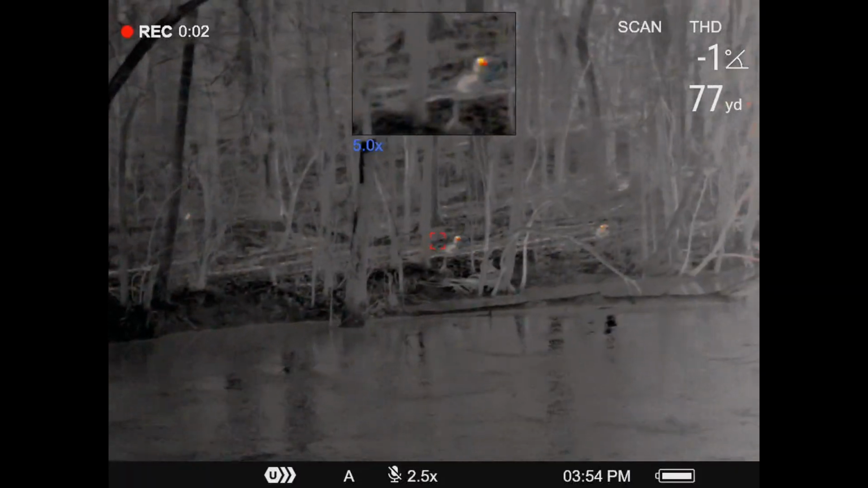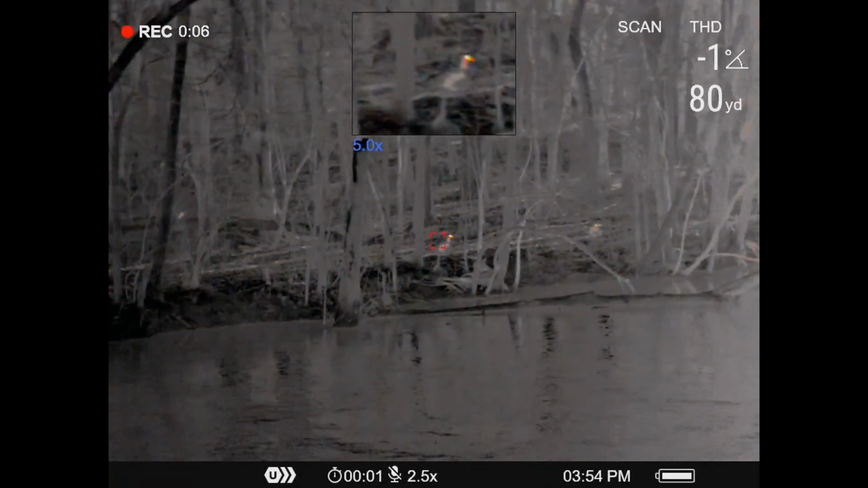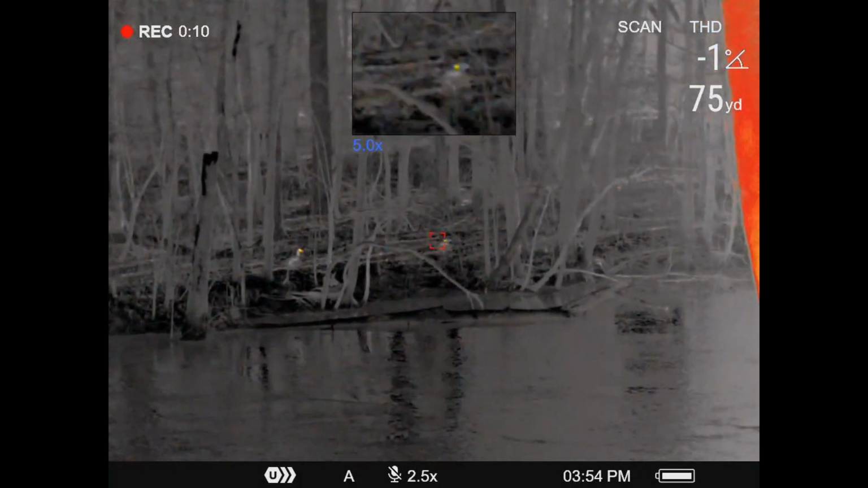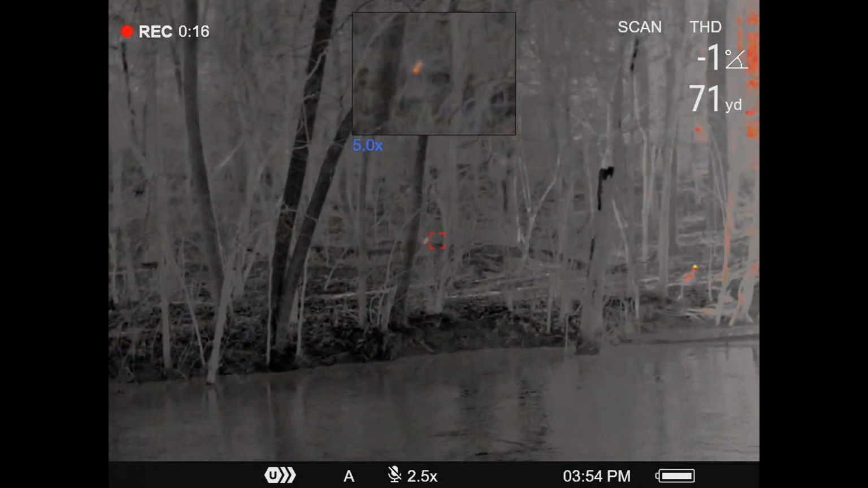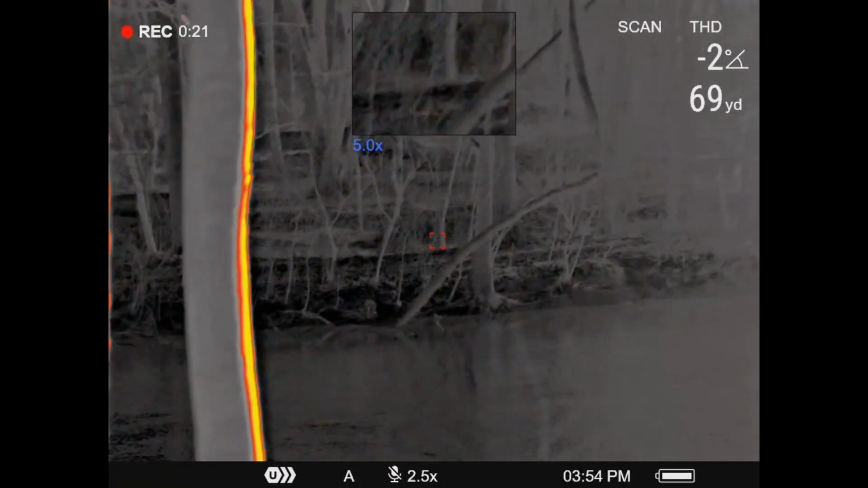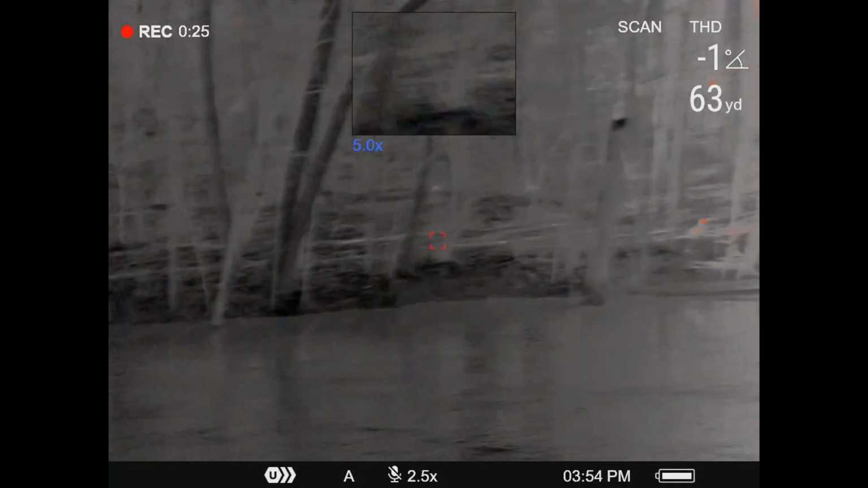First up, we have the Pulsar Telos XP50 LRF. And we can see looking at the screen that those geese over there are about 80 yards across the way. It did just go through an automatic calibration, that's what that was. So you can see, easily identify the geese. We've got some smaller critters out there, perhaps a squirrel. And you can see the heat from some of the trees in the sun.